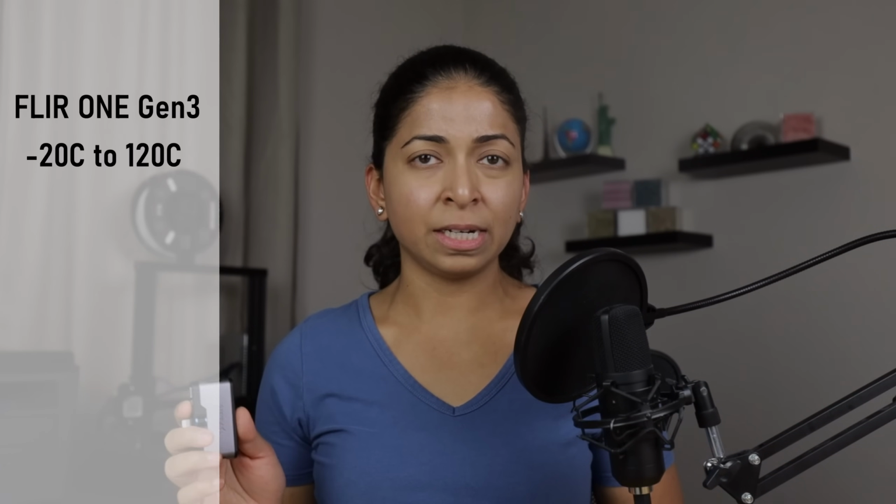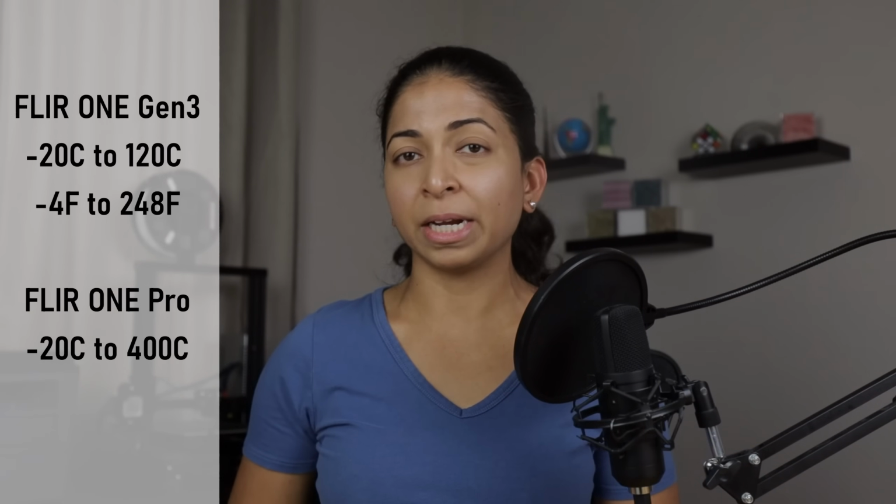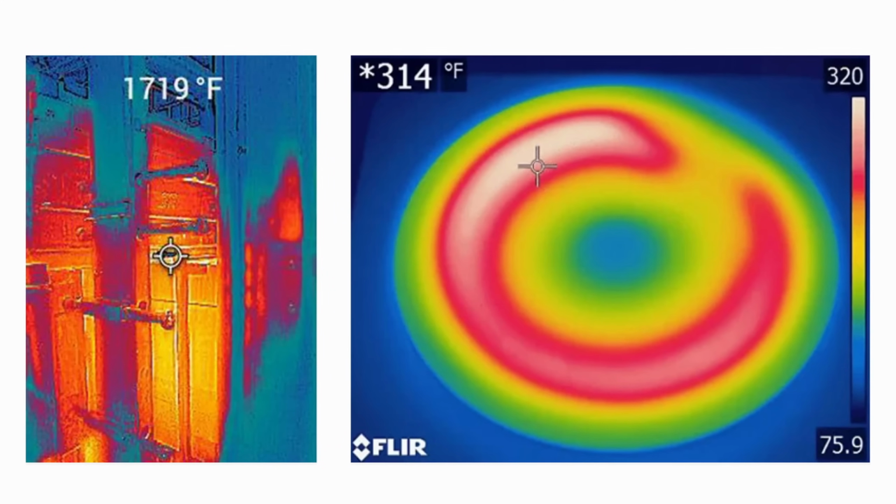The Gen 3 camera can measure temperatures from -20 to 120 degrees Celsius, or -4 to 248 degrees Fahrenheit. The Pro camera can measure -20 to 400 degrees Celsius, or -4 to 752 degrees Fahrenheit. That's 3 times higher. For residential applications, the cheaper Gen 3 camera should suffice. The Pro camera is more useful for industrial applications, like measuring boilers, kilns, or furnaces.